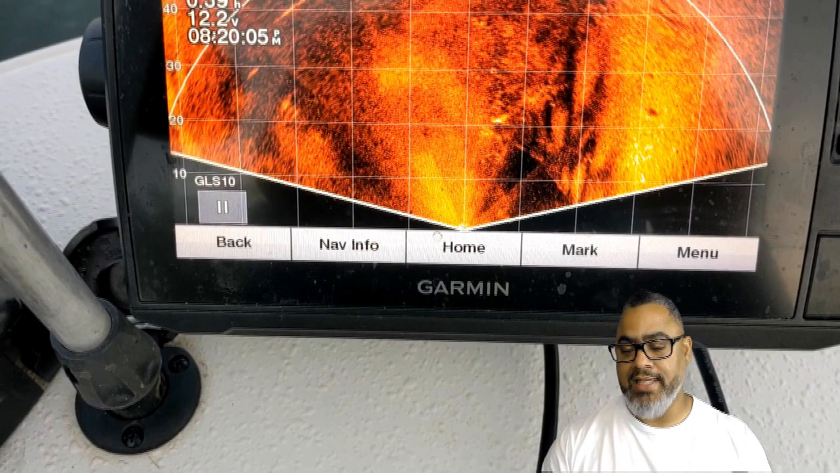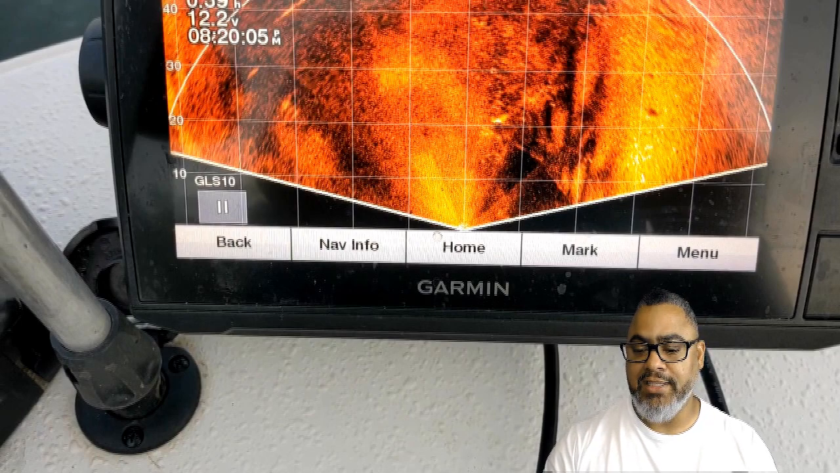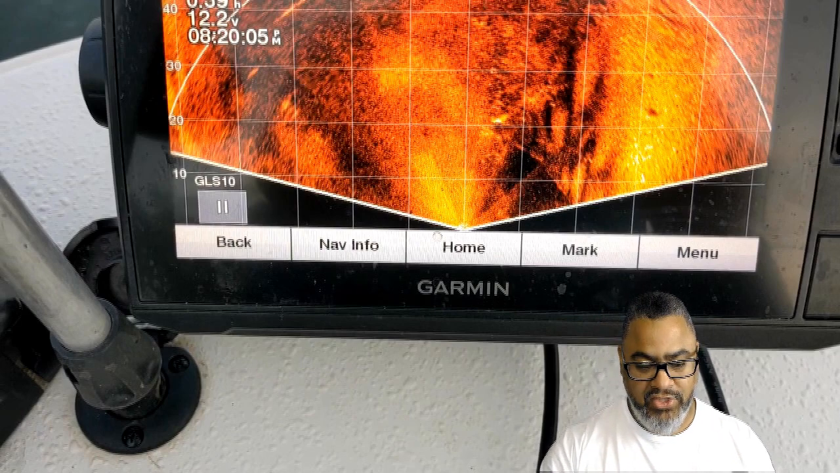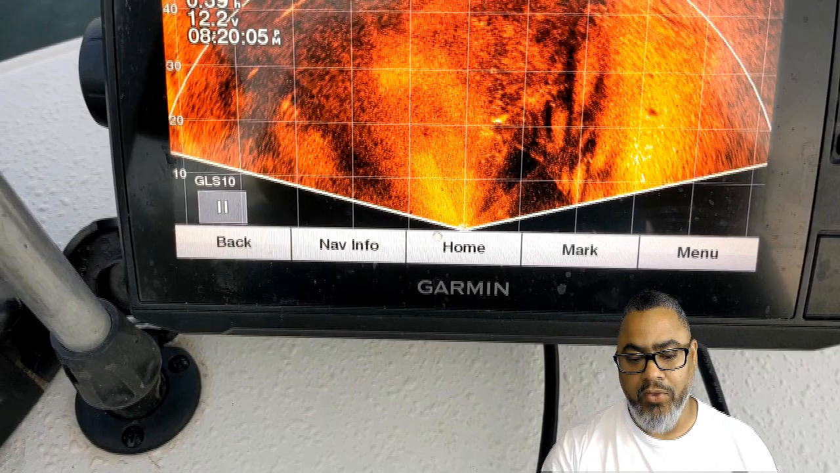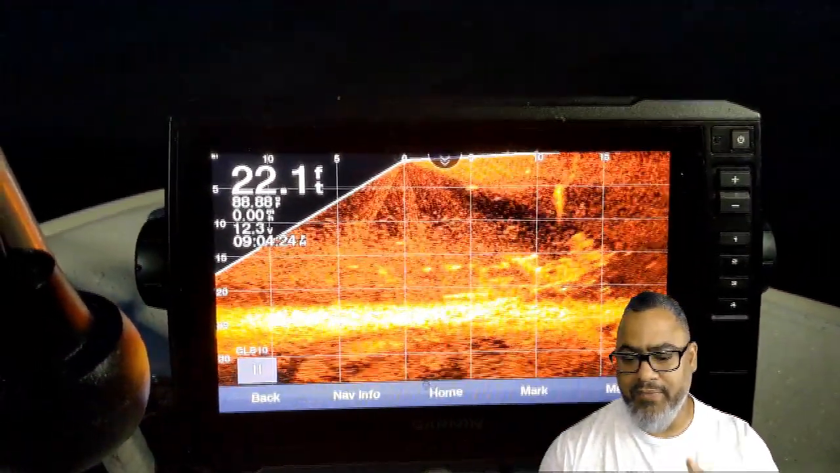And I tell you, after I find the brush pile, what I like to do is revert this particular technology back to forward mode, which allows me to see the exact depth that the fish are holding on this structure. I'll show you guys what that looks like. Once I find the structure and pinpoint the location, I move in on it using perspective mode. Then I go back to forward mode and I know exactly the depth of the fish.